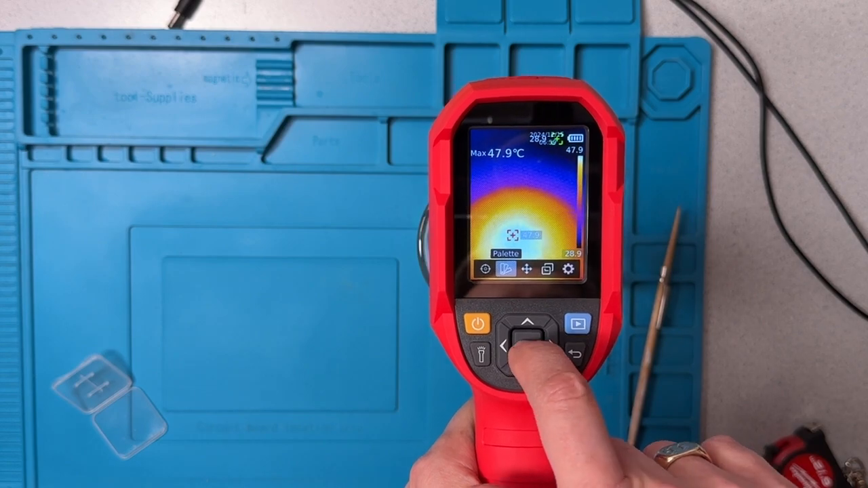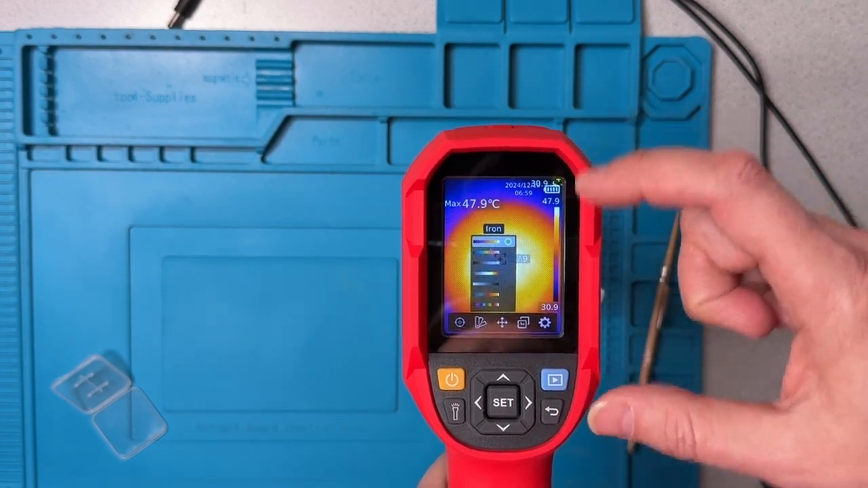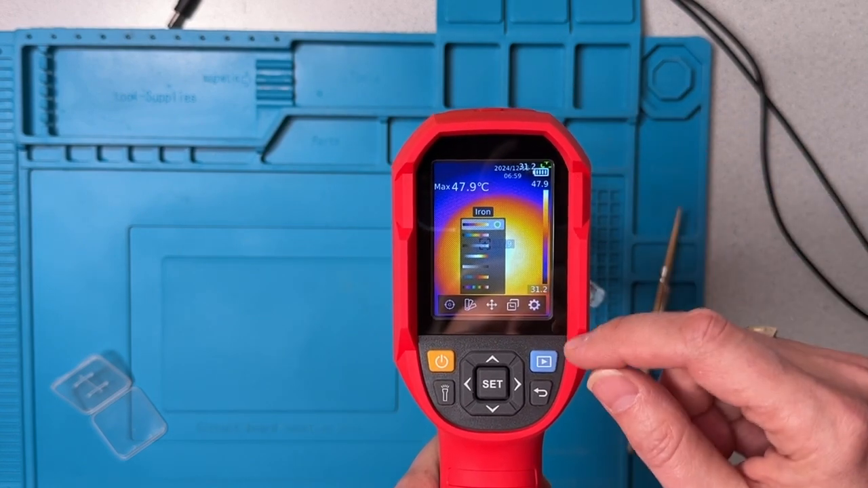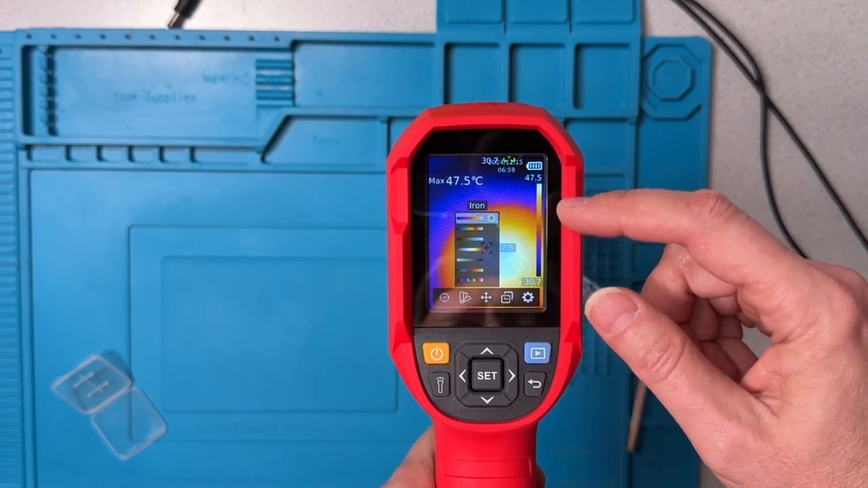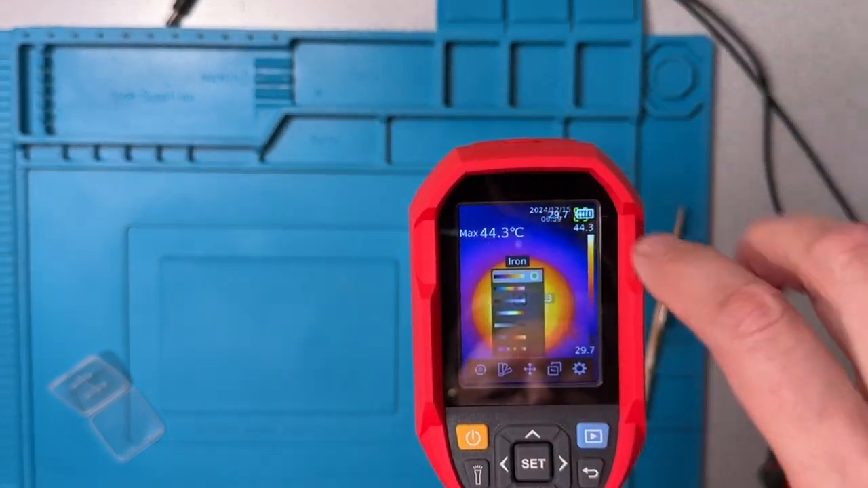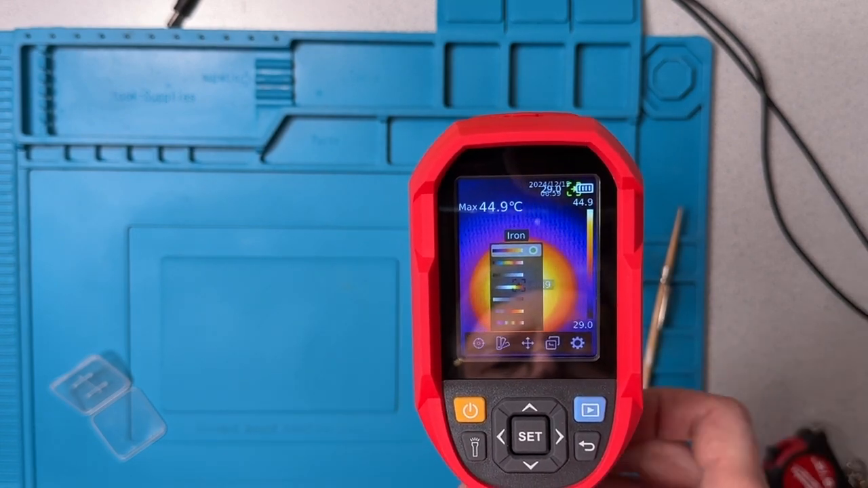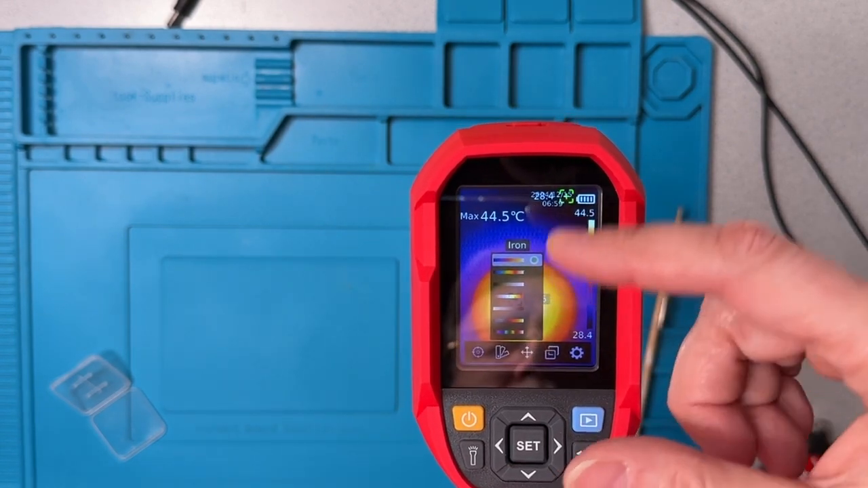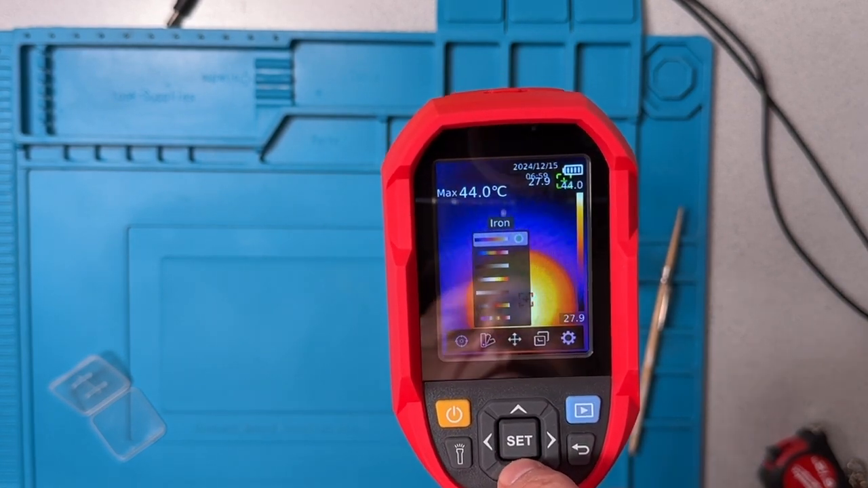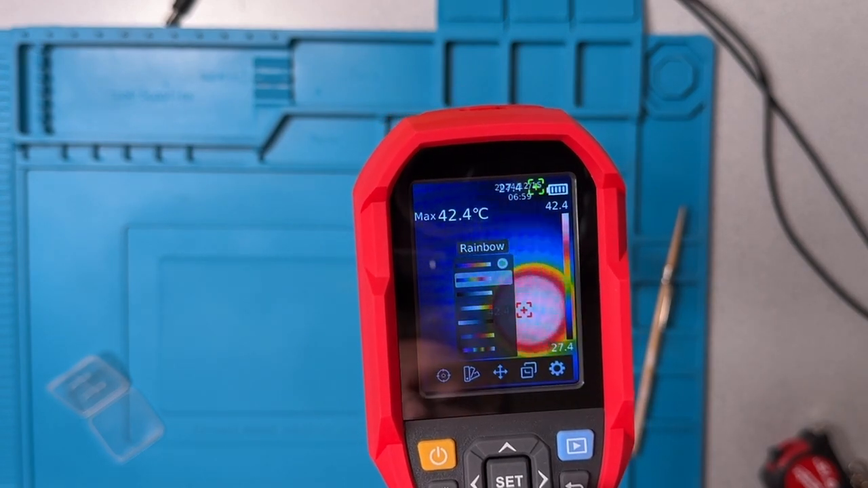Palette, this is used to select from one of a number of different false coloring palettes. So we have a hot point in the frame and a cool point in the frame, and then there's a color scale that gets used to provide a false coloring between all those different temperature settings. And so the settings available to us, these are the ones that are built in that we can choose from. There's one here called iron. We can go to another one called rainbow, slightly different effect there.